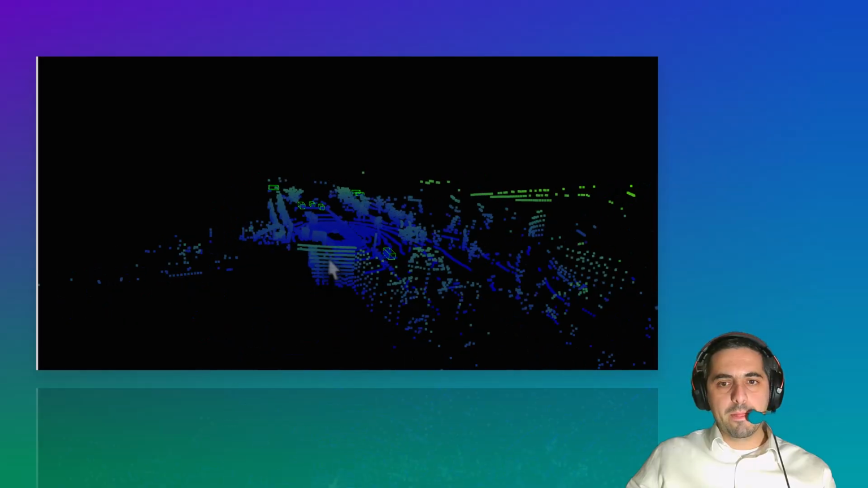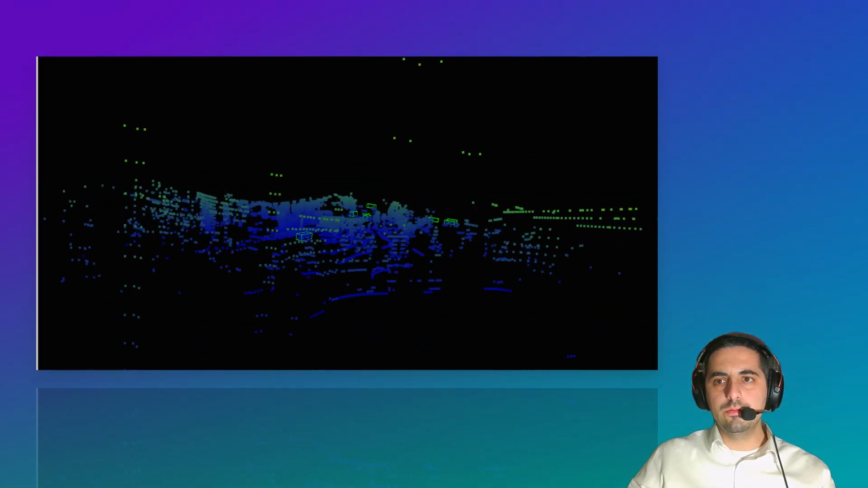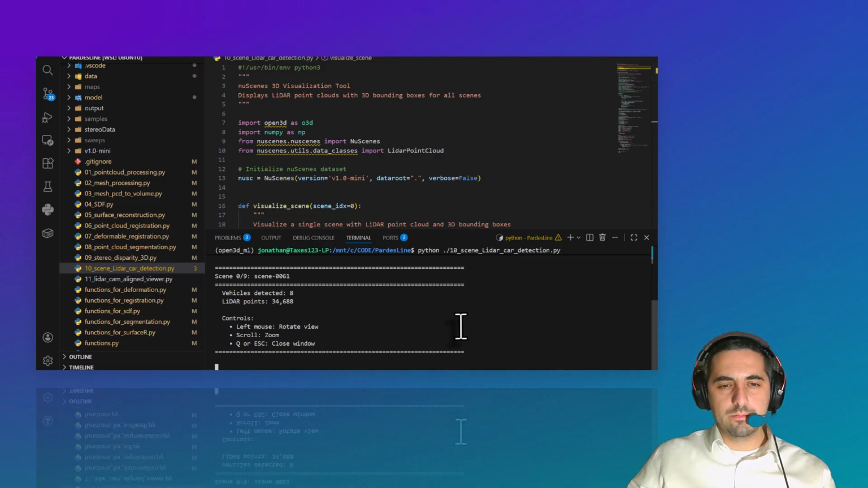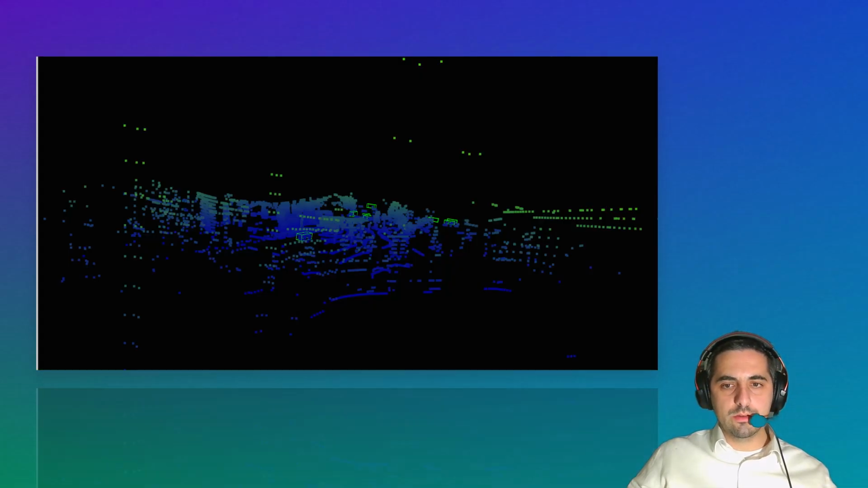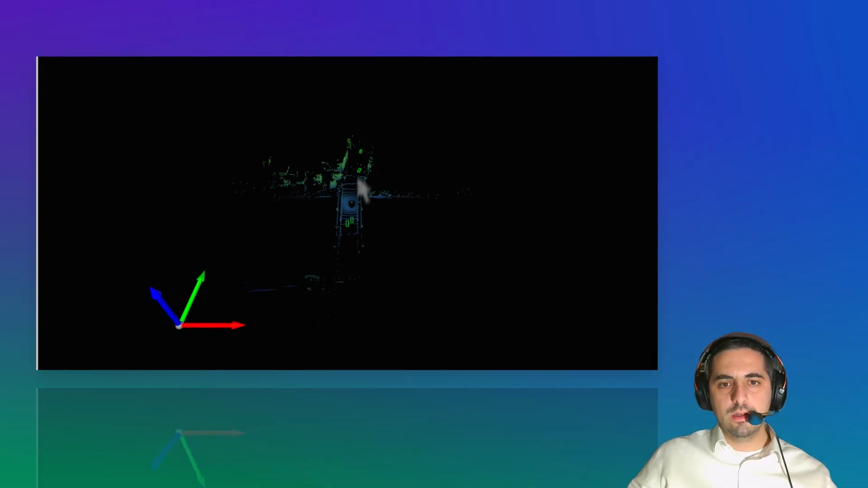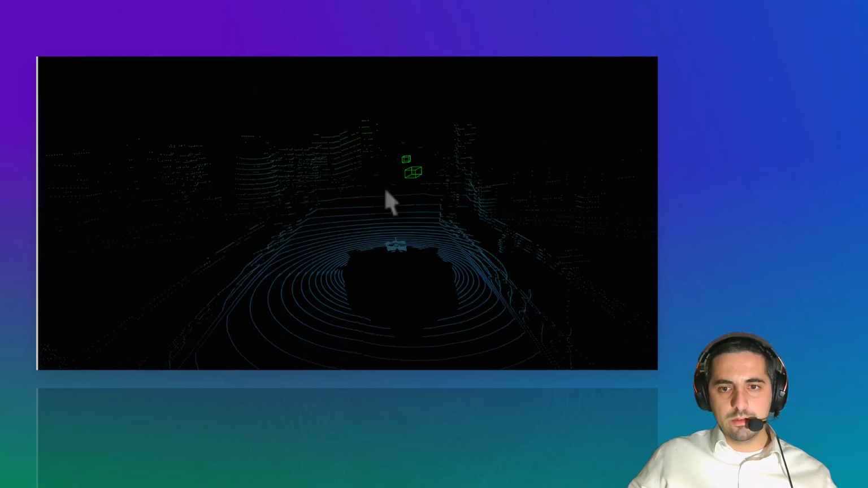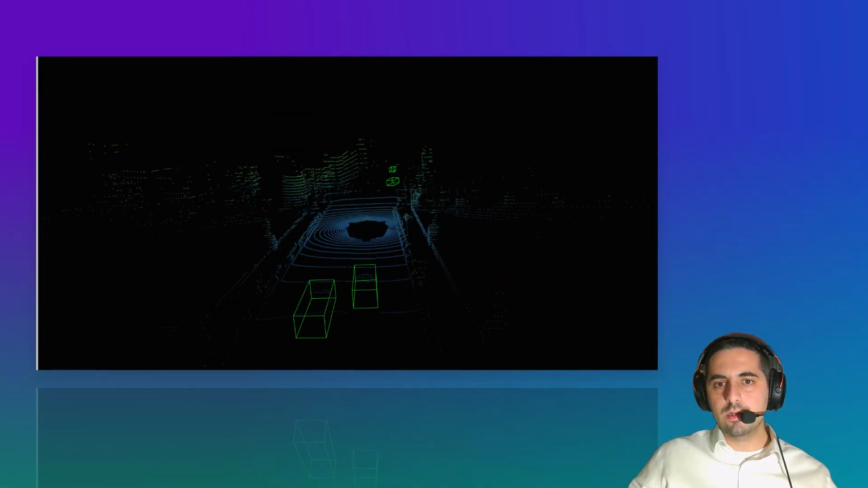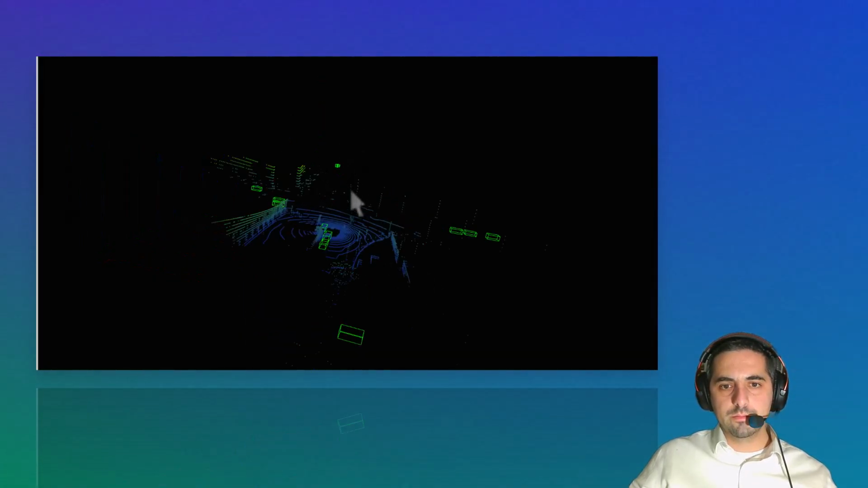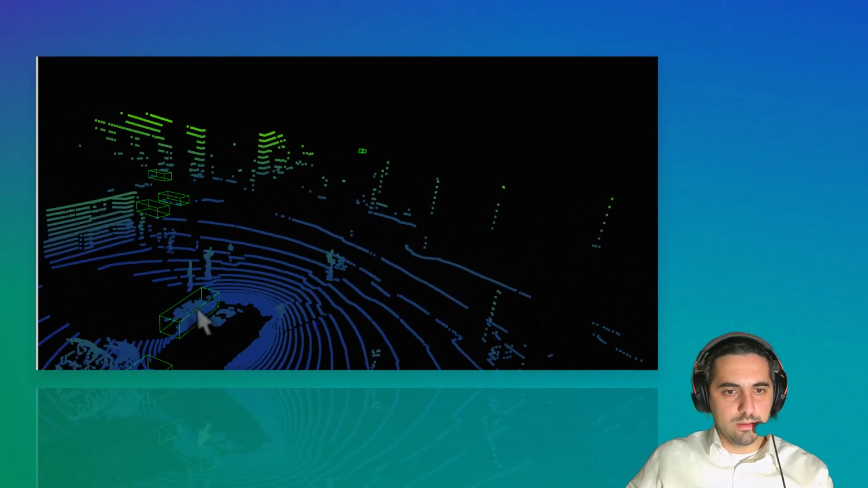Okay, let's continue. Now I can just close it. When closing it, I can press enter to get the new scene, and now I have another scene here. This is also interesting. But let's see another one. Okay, here we see well the cars inside.